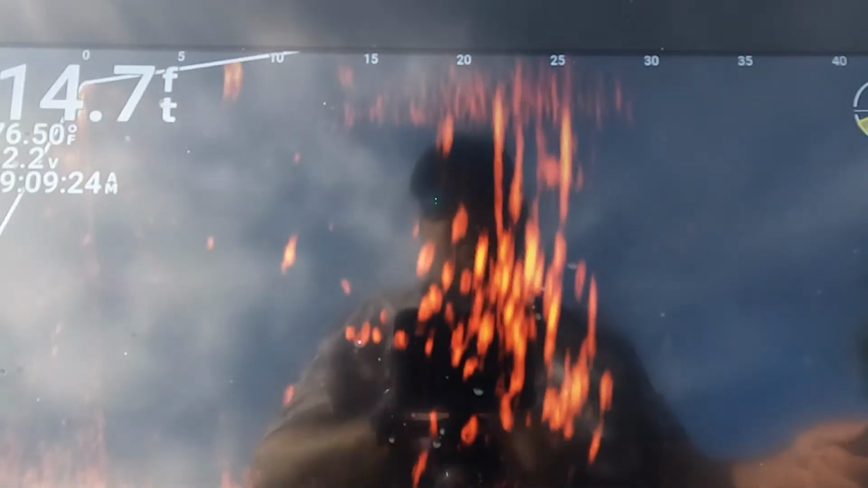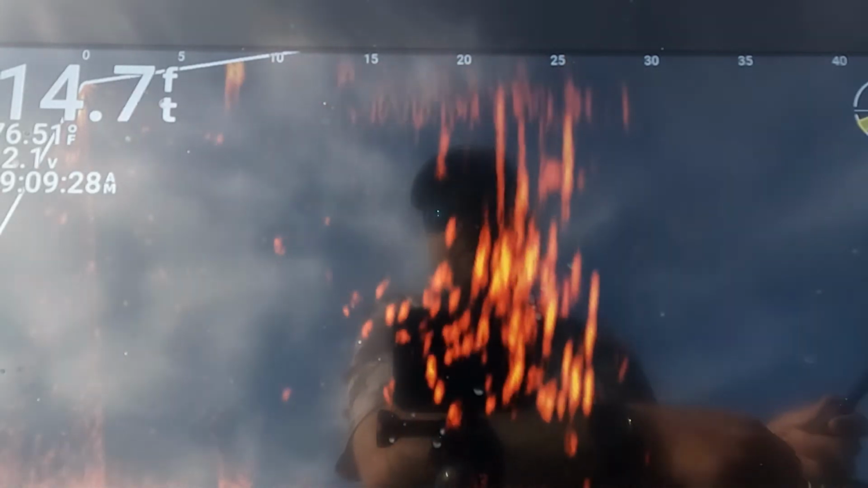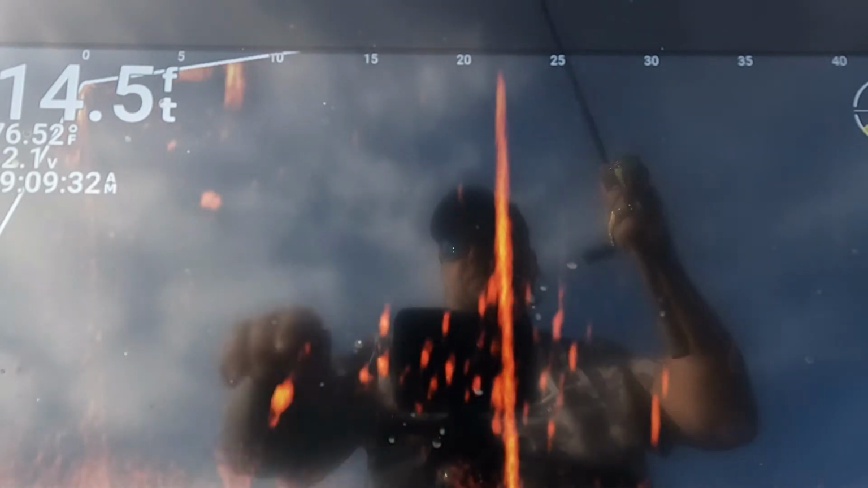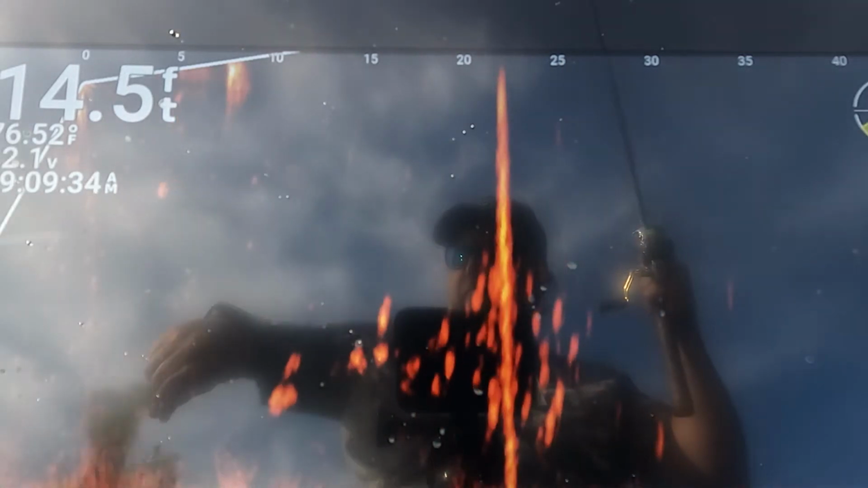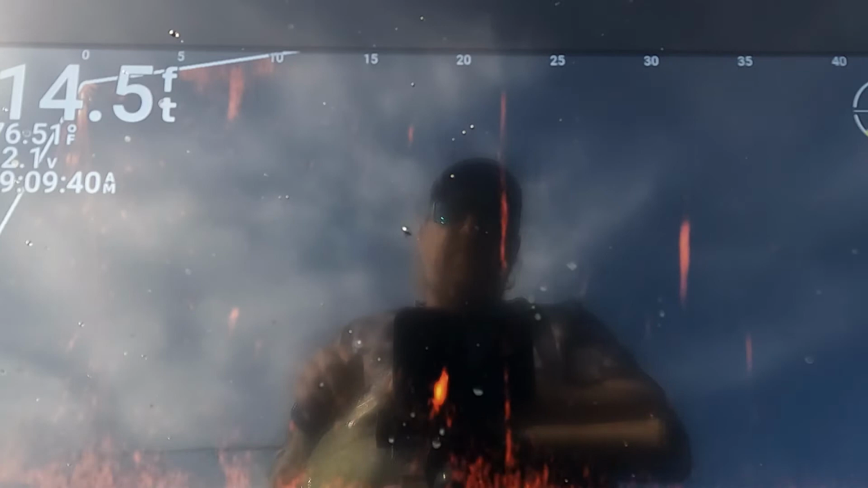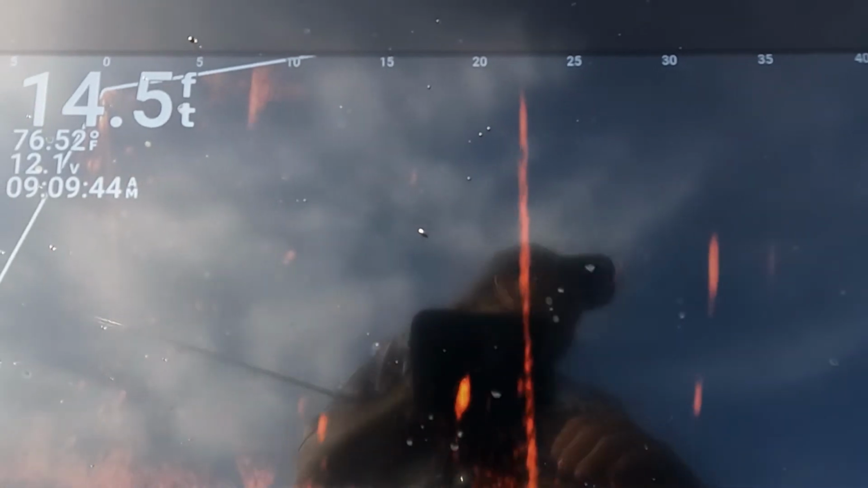We're right here. I just, nope, got a fish. Okay. So that's how we start. I always start off on the edges of the pile and work out from there.